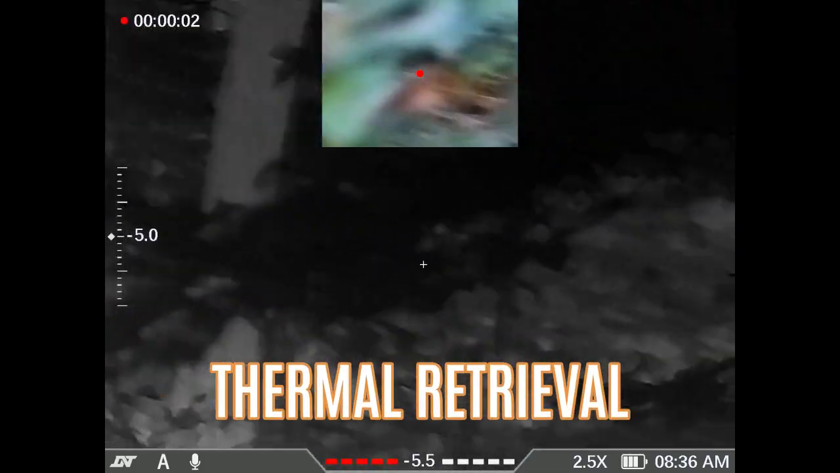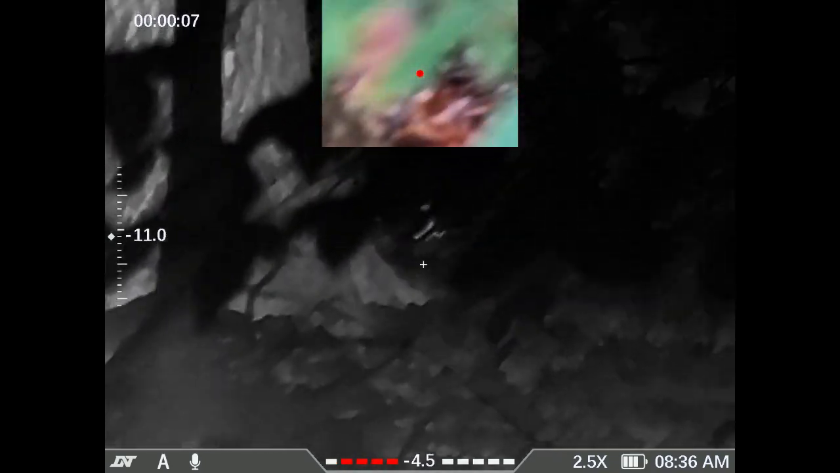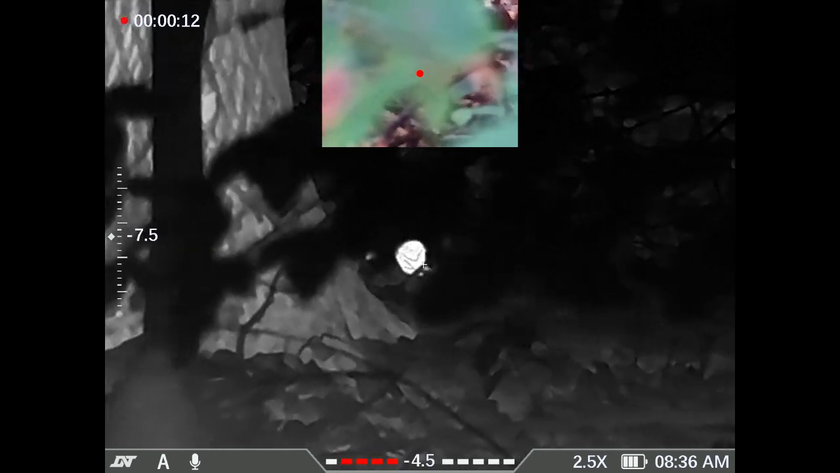I knew he was right over here somewhere. Oh, here he is. There he is right there. I couldn't find that joker for nothing. He's laying right there by that tree.